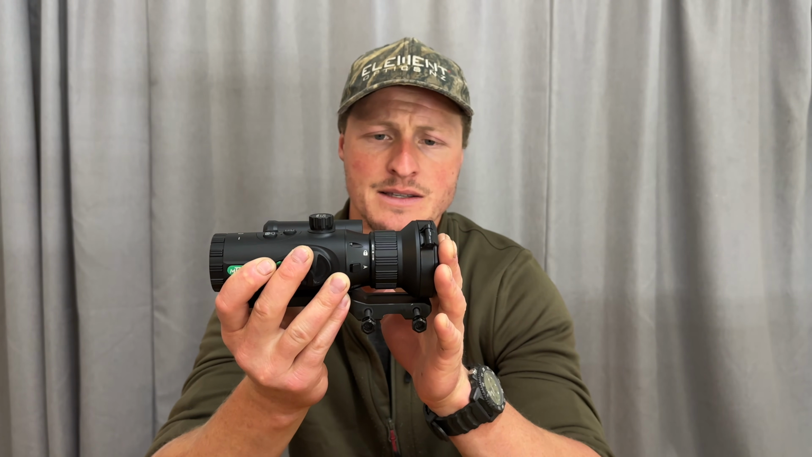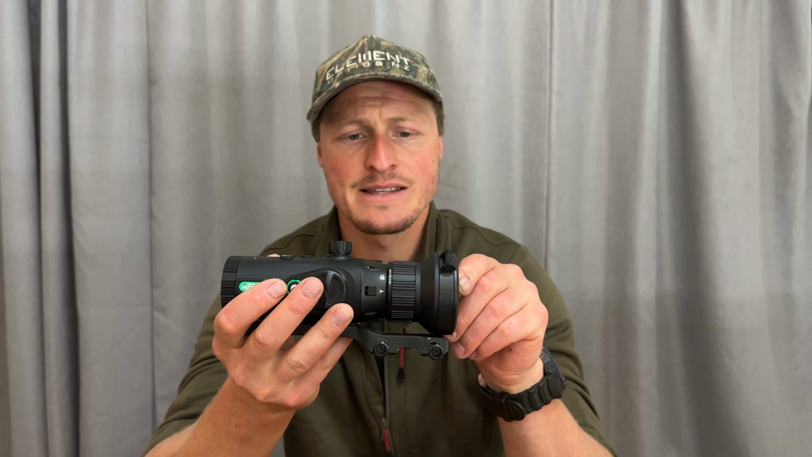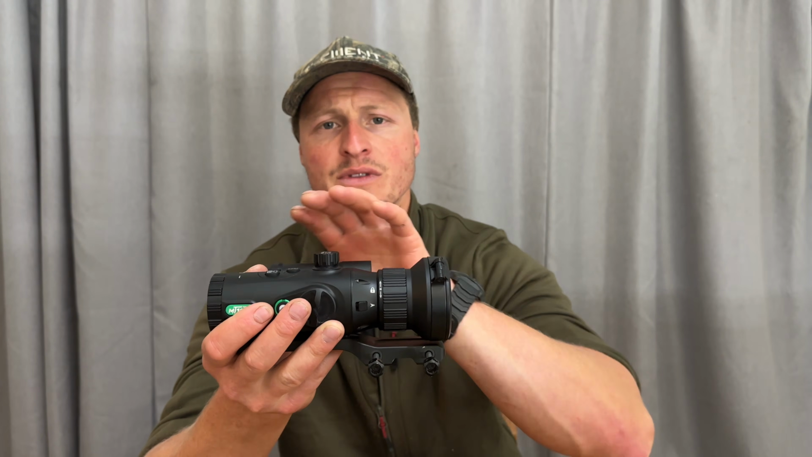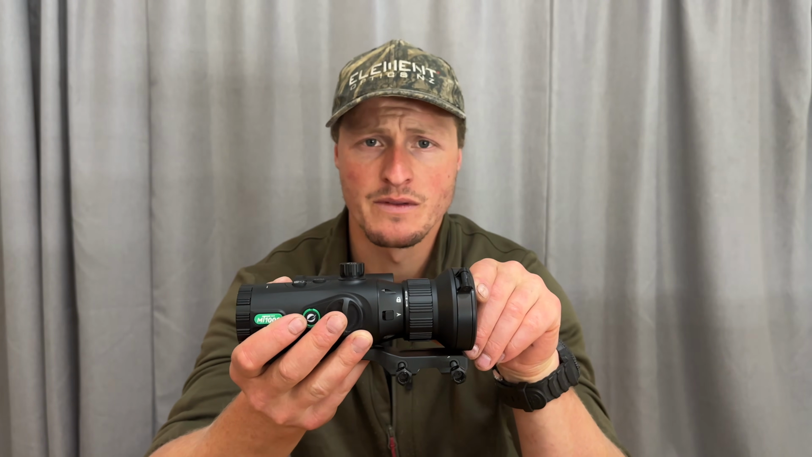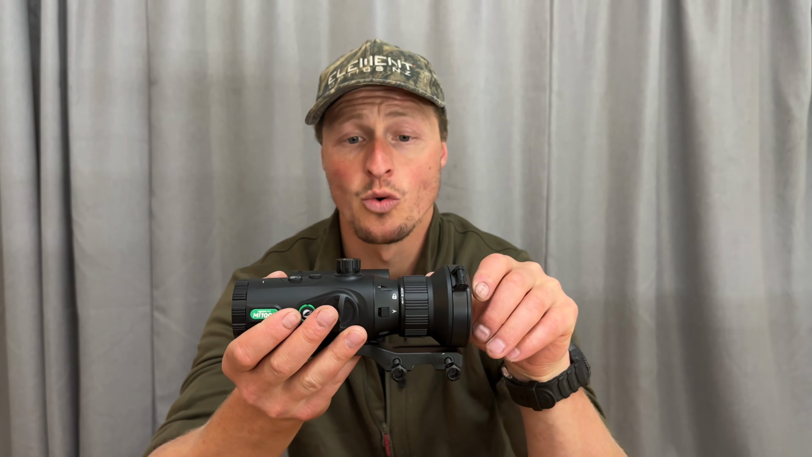Protecting your glass is important. So this is a detachable lens. It is the 50mm lens. This is a 2.8 times zoom with that lens, and obviously with the addition of the digital zoom within the unit, which brings you to about 22 times zoom all up.